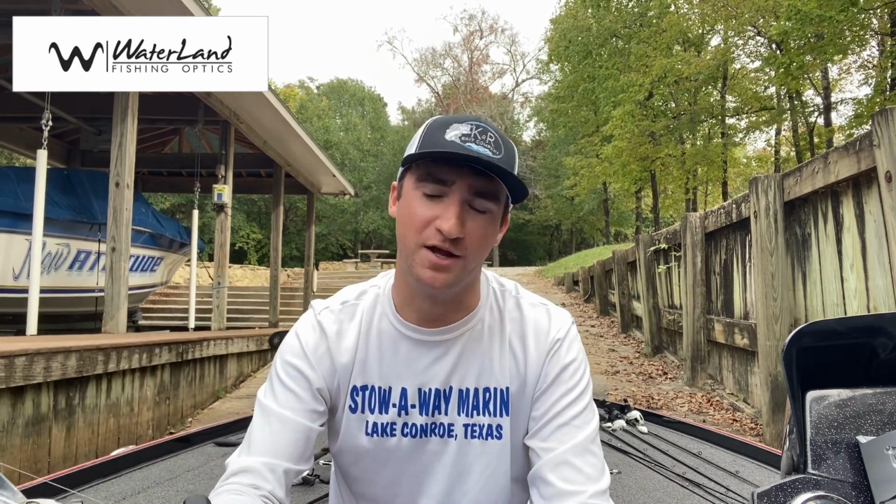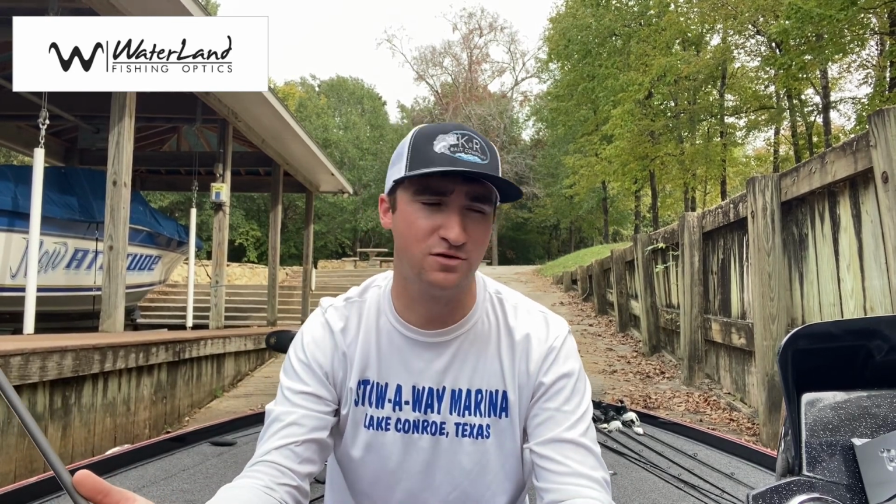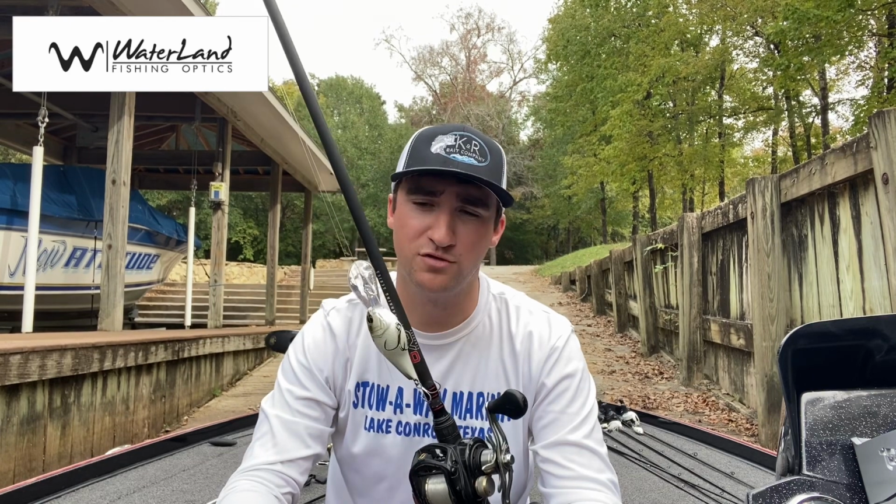Man, I love deep cranking. That is by far my favorite way to catch a bass. It always has been, and it works great in the fall. The reason this bait is so good this time of year is because it imitates shad. The fish offshore are real grouped up. They're in the drains, they're on those hard spots, and they're chasing bait. This here looks just like a shad. You can run this right through that school, and a lot of times it'll trigger a really big bite and catch numbers as well.